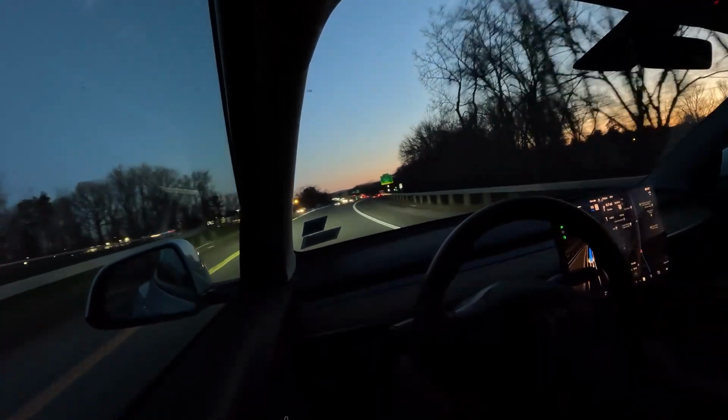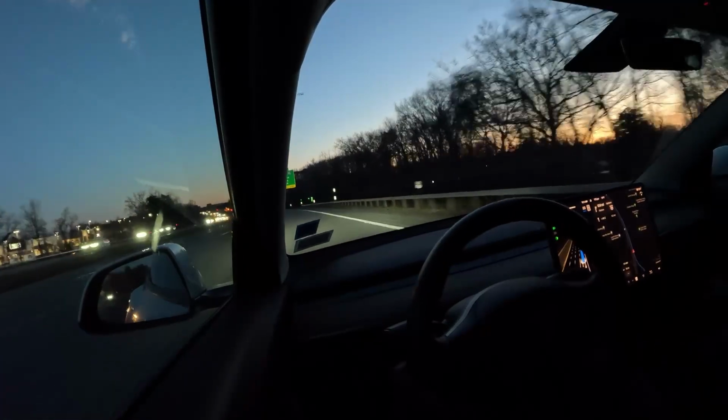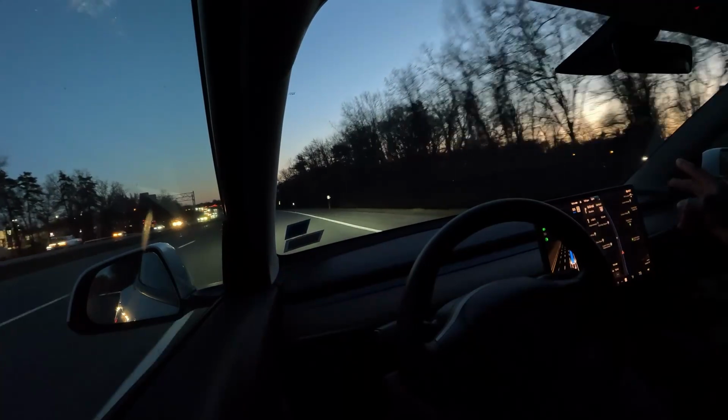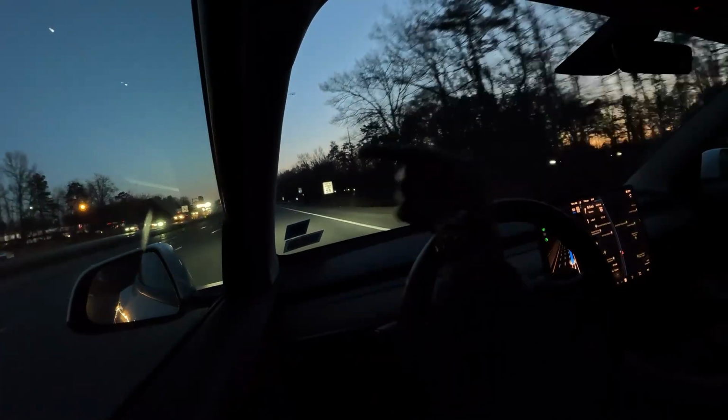When it starts to pick up to 55 miles per hour. Once we get out of here, 55, and this is a little tricky because there are 2 lanes that go south and then 2 lanes that go east. So we should be in the 2 lanes that go east.